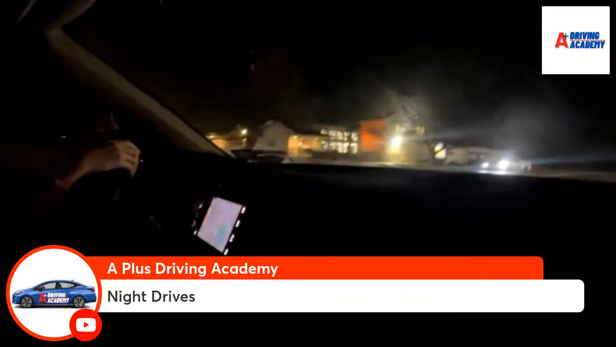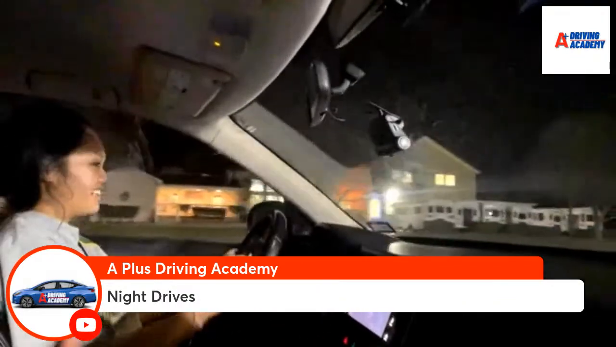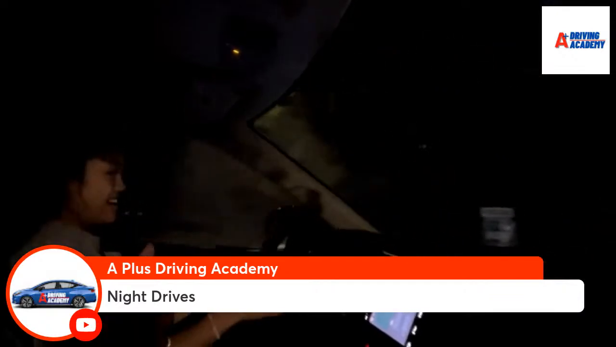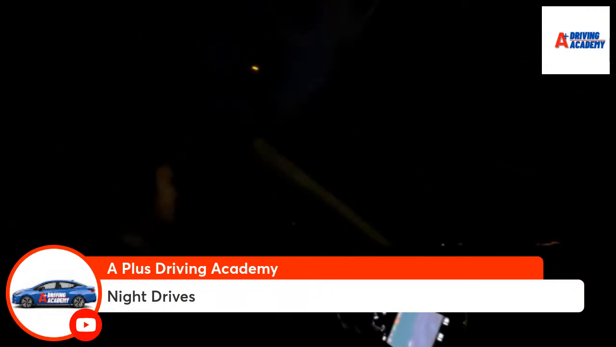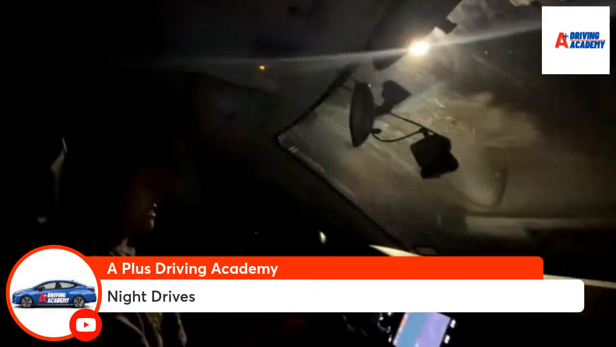I got you. Nope, I got you. I saw you doing it. Nope, that's why we practice at night. That's why I say we're going to practice those left turns. It's harder to see the yellow line because it's dark. So we're going to get into the left lane. Did good. I told you we're partners. I knew it before you did it. That's why I asked you, looking for that yellow line.